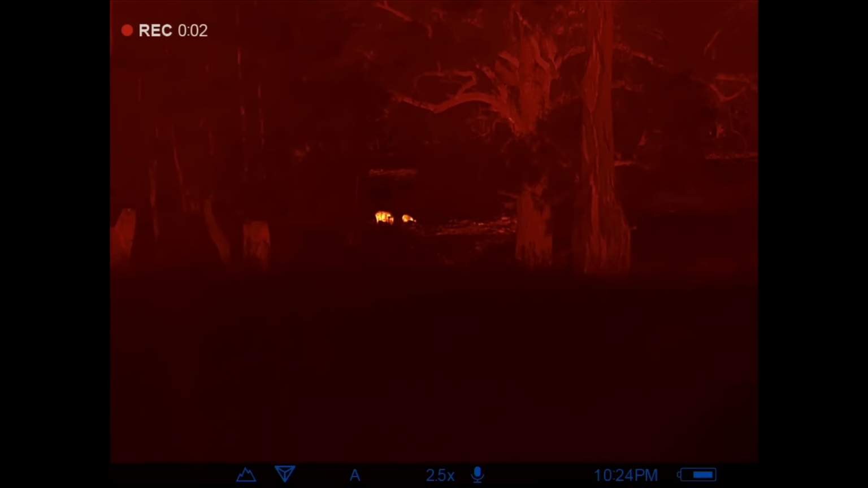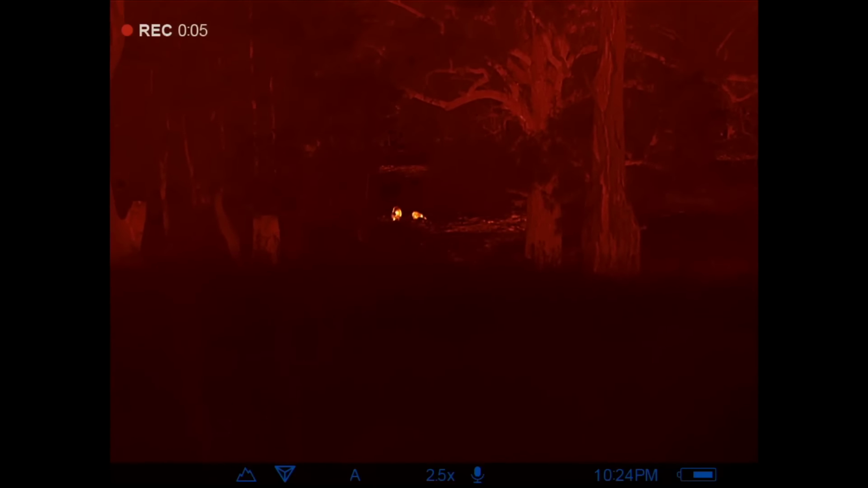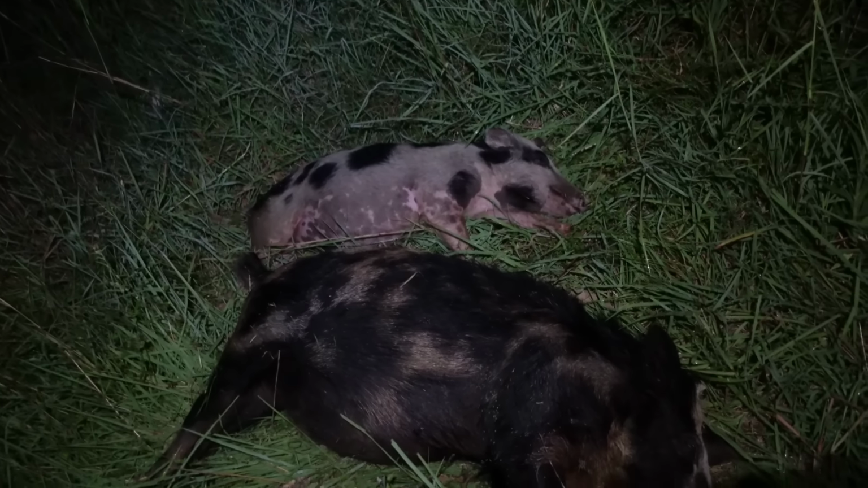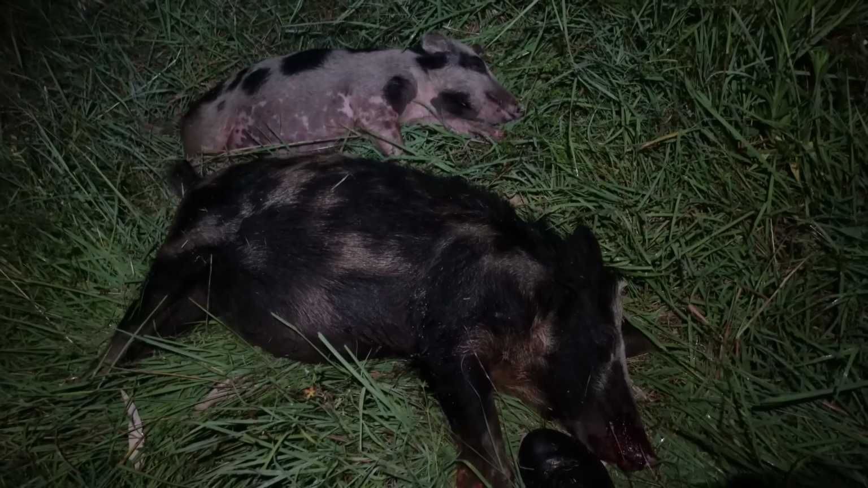Righto, this time we've got at least 2 pigs down in this creek. That was terrible. So I got both the pigs in the end, but what happened was I walked in.